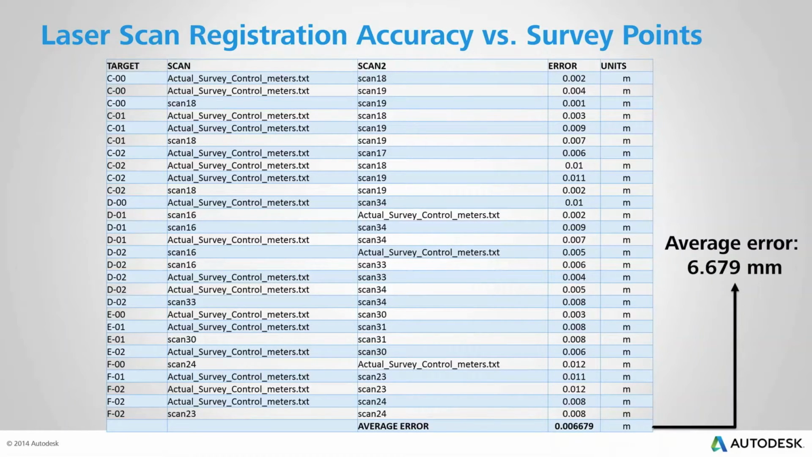So this is a typical, say, accuracy that you can get from a laser scanning. In this case, this is an exterior of the building. You can see here that the error is pretty low on everything. These points all look pretty good from the survey, but in general, pretty low average error here.